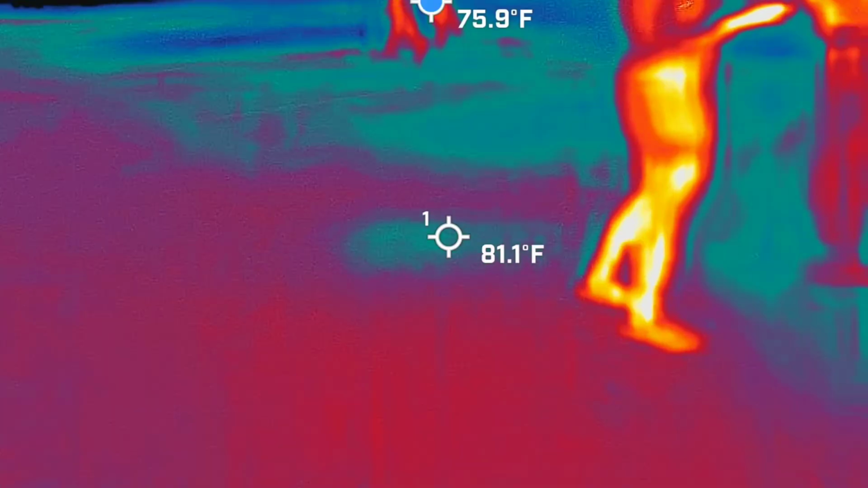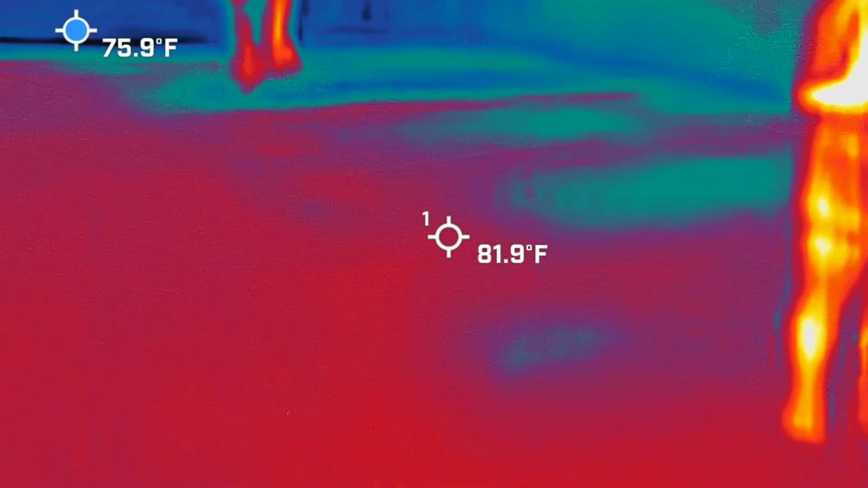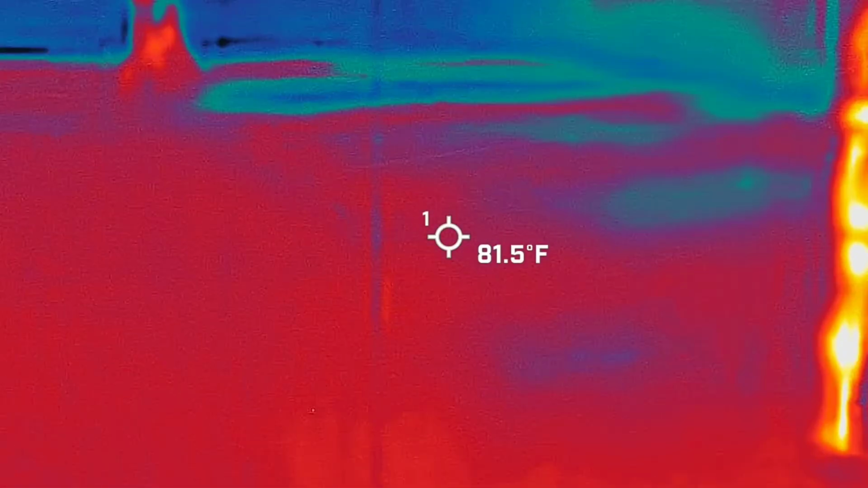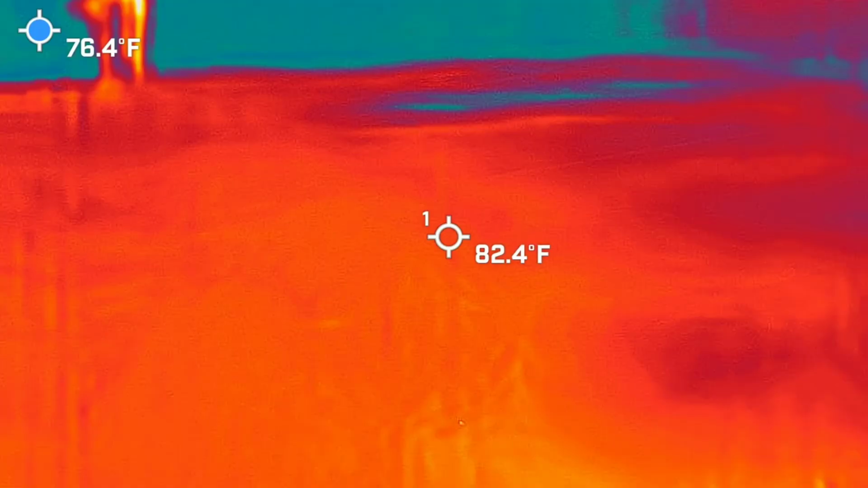Anything else to come out of that? Just those three things so far. 4.9 milligrams. That's interesting. High for a deer? Very, very high. Again, I would be happy with like a 2.5, 2.7.